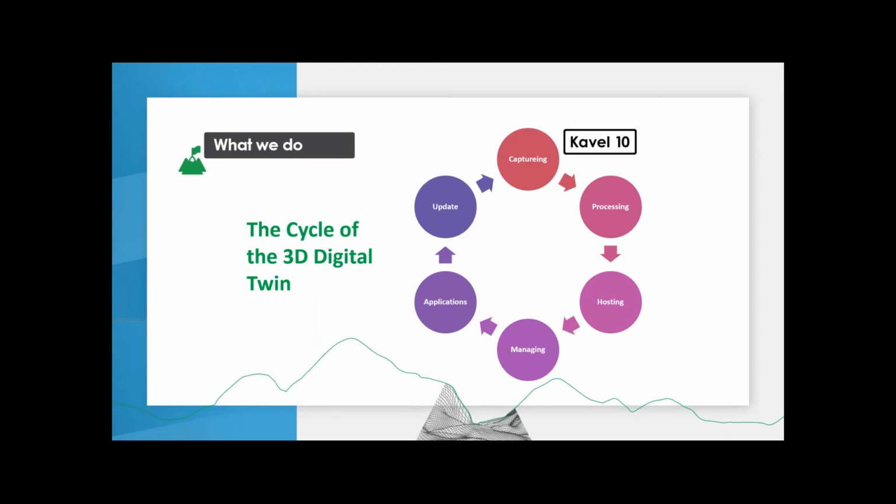Of course, you need to start with something, and the first thing to create a digital twin is like capturing good data, of course. So therefore, we are here with Kavel 10, and you can see the cycle. Of course, Skyline, they can assist with processing. They can also assist with hosting with the TerraExplorer web viewer. And after that, there's Kavel 10 again,